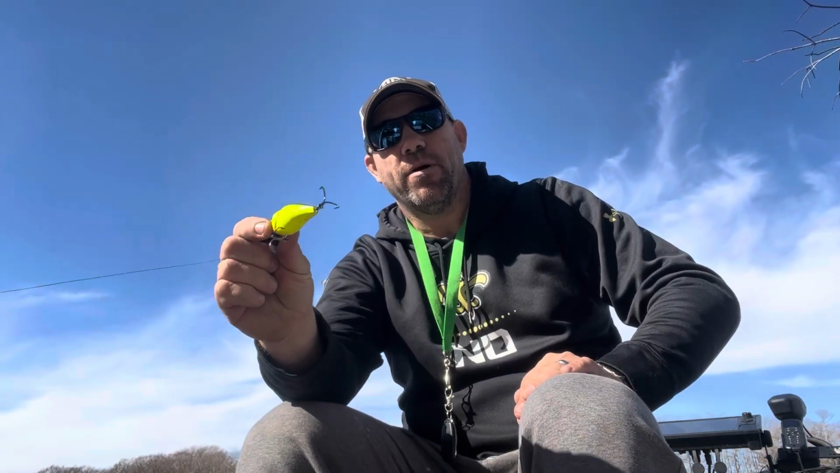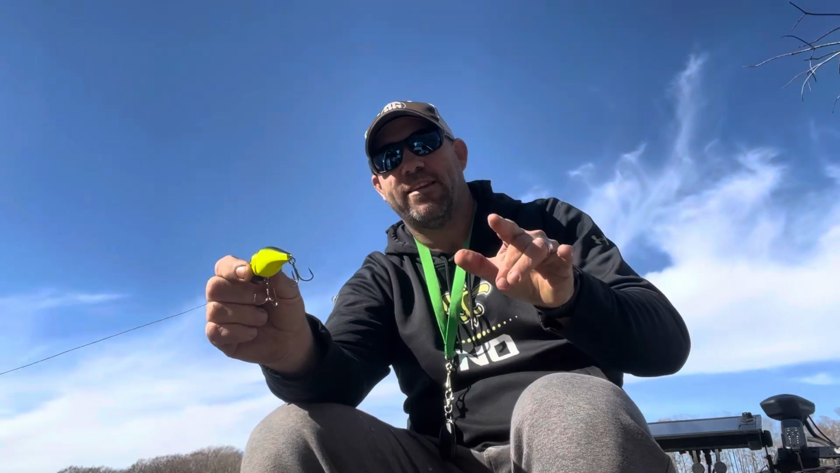Of course, chartreuse blackback, my favorite all-time square bill color. But it's a wonderful bait to throw in muddy water. So guys, let's get into the tip today.